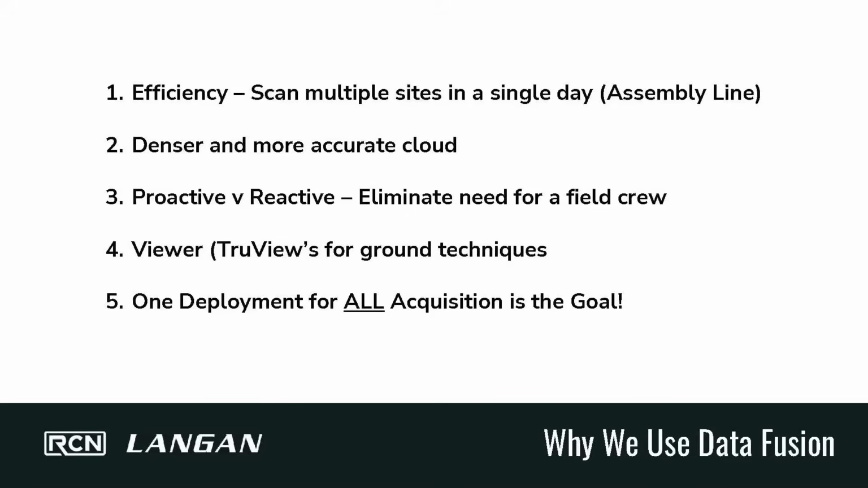We're a full Leica shop at Langan, so everything I'm going to show you is Leica devices. The platform that we're going to use is 3DR. If you're not familiar with it, it's Leica software. It's agnostic for any of the data you bring in, but I've only tested it with these Leica devices, so your mileage may vary.